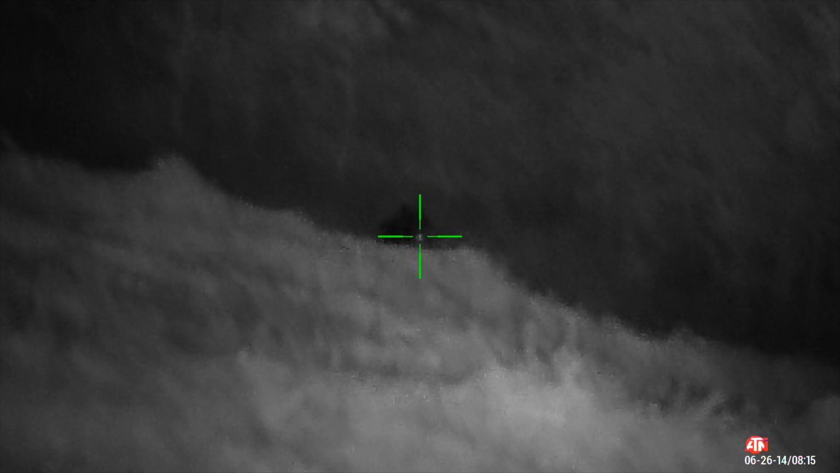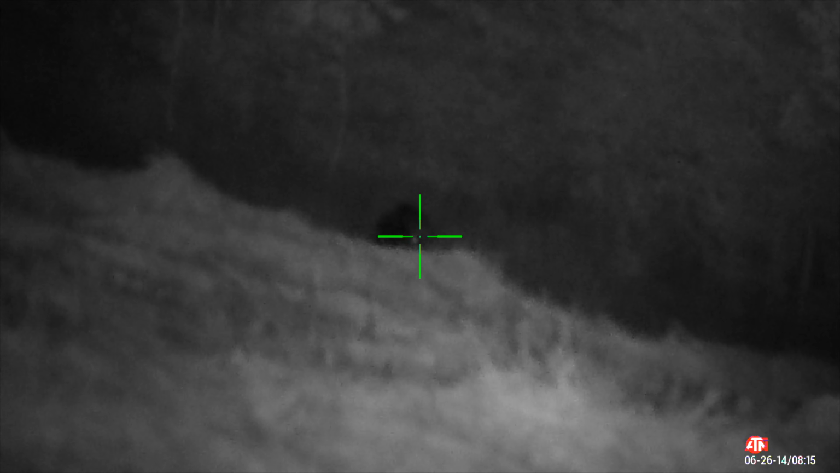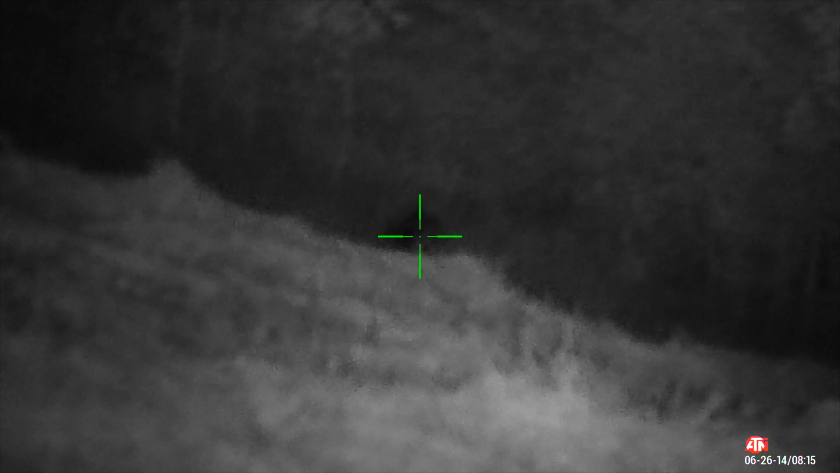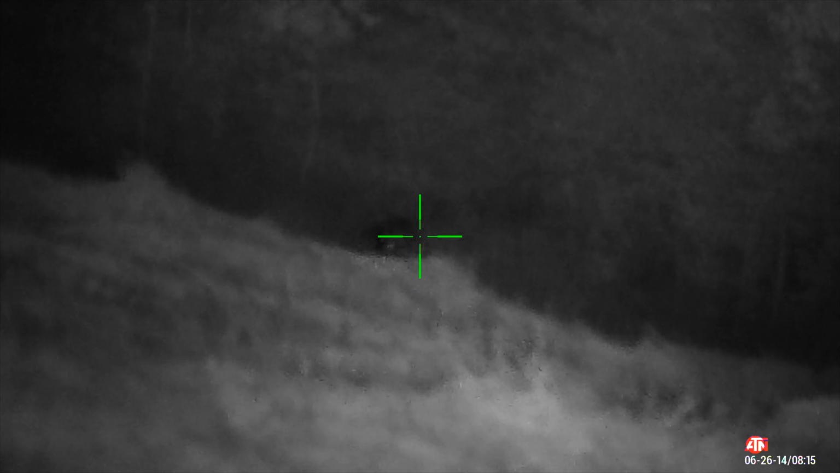So if you watch real closely at the crosshairs here, right when I pulled the trigger, I ended up jerking the rifle down and hitting the dirt right in front of him, causing me to miss. Pretty sad moment, but it happens. At least we didn't get a bad shot and wound the pig.